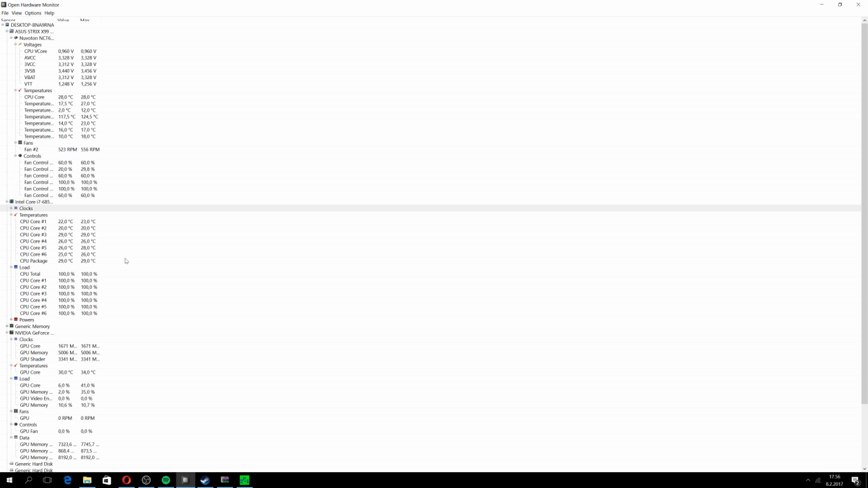One good thing about this is also that the computer is out of the room, so it's really quiet, you cannot hear anything. The CPU on this computer always runs very cool because I have such a good heat cooler. So let's stop this and start 3D Mark, because the graphics card gets much hotter on this computer than the rest of it.